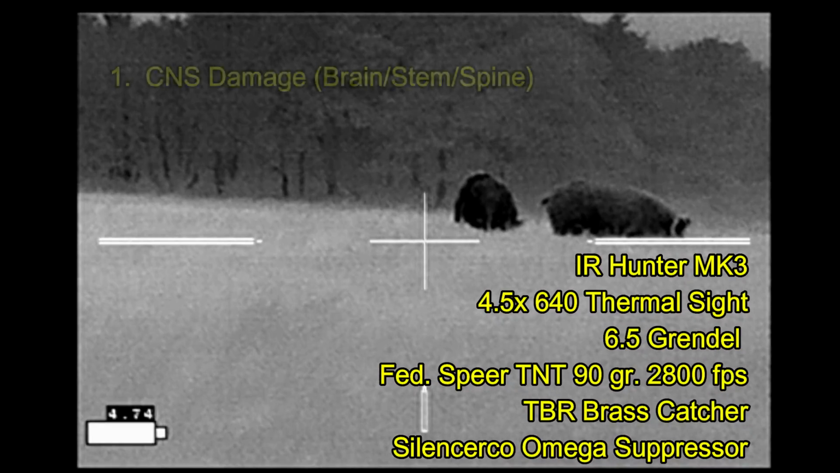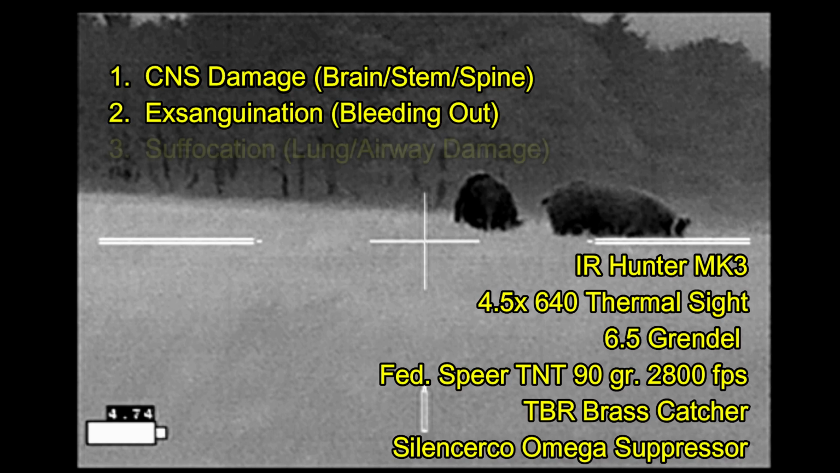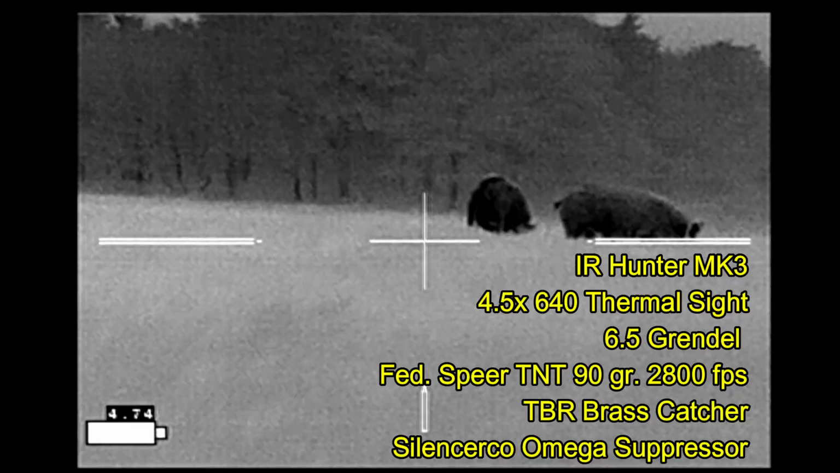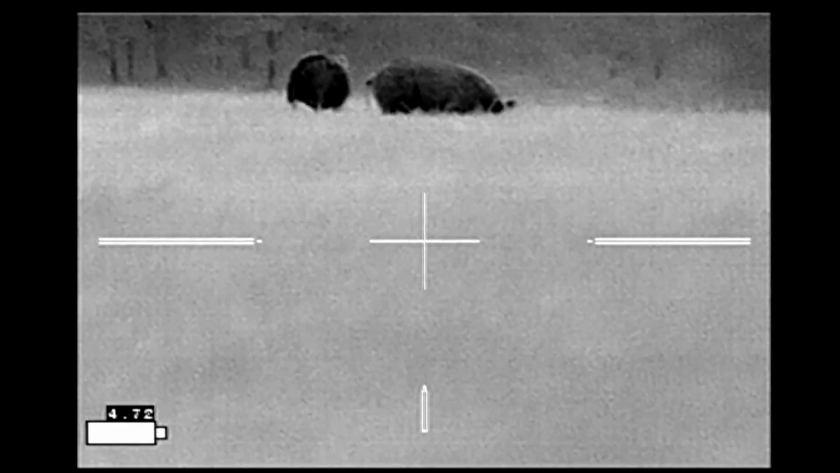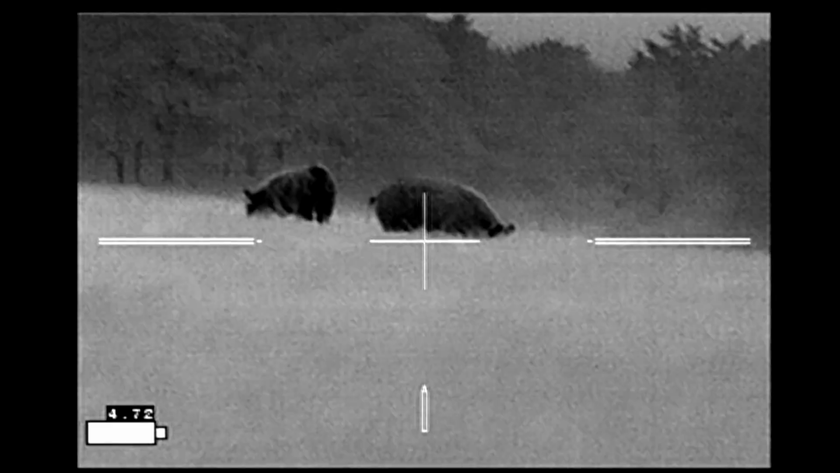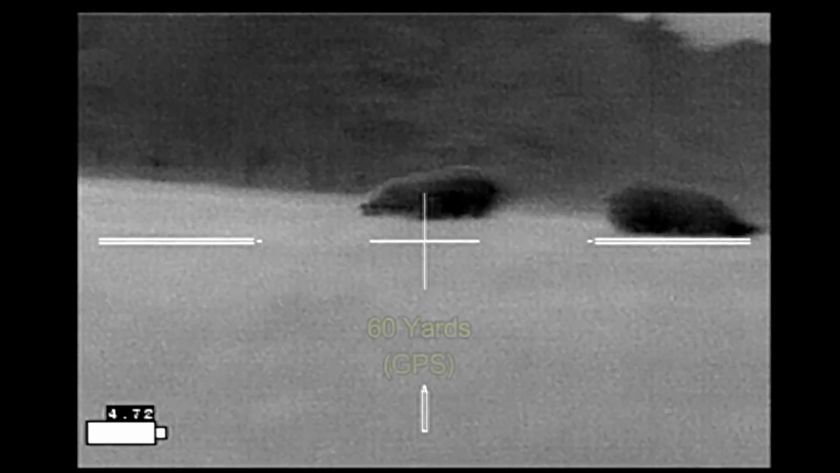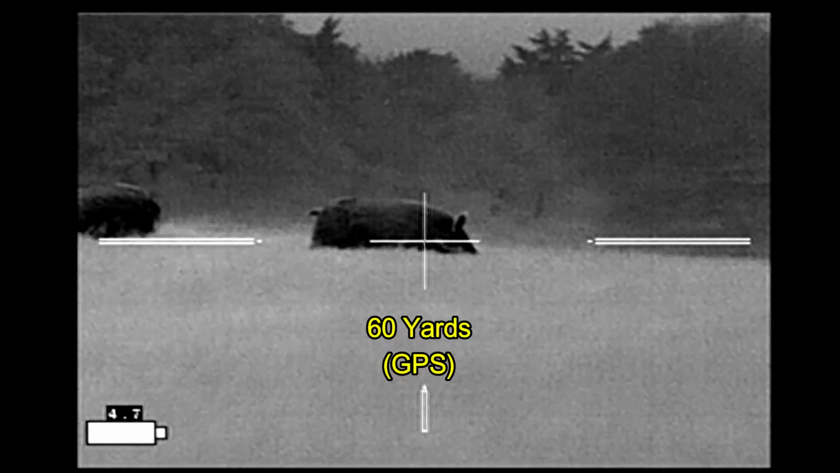It's important to keep in mind that when hogs are killed, they're killed by central nervous system damage, exsanguination, or by suffocation, or by some combination of the three. Now, if a hog is not rendered unconscious by a shot, then it's going to remain active for quite a while after the adrenaline is dumped. And at that point, it's a matter of breaking it on down further, shooting it more times such that it speeds the death process. Alright, here we go.